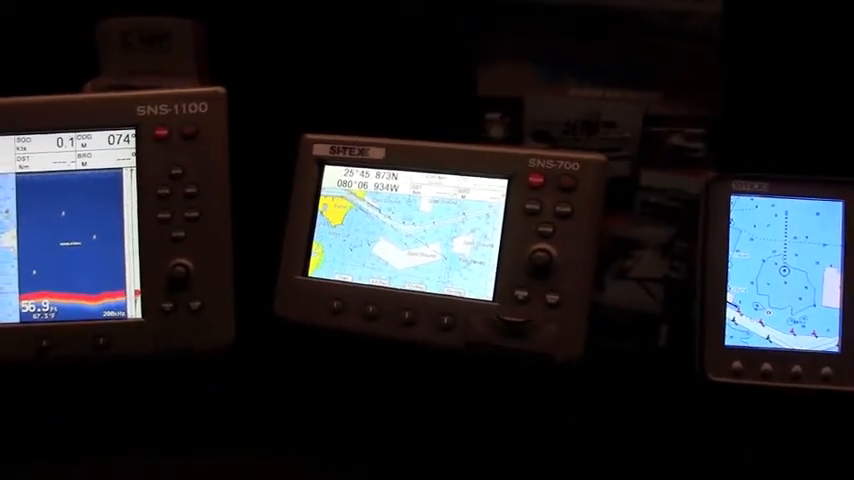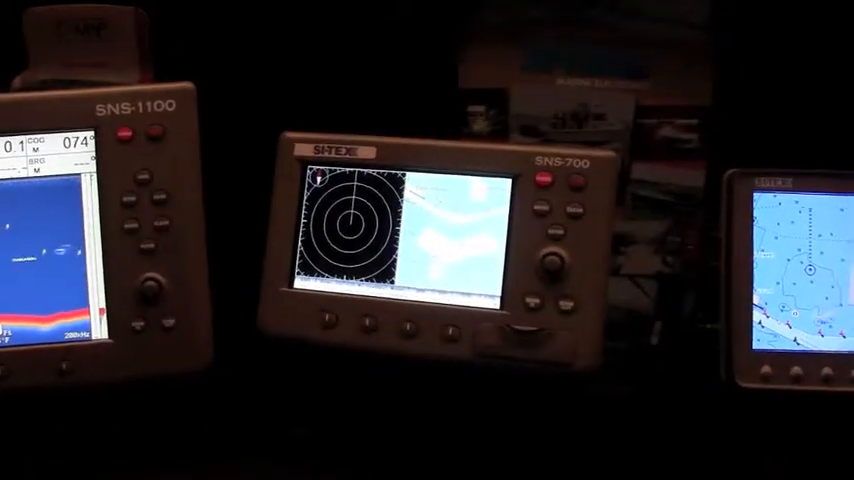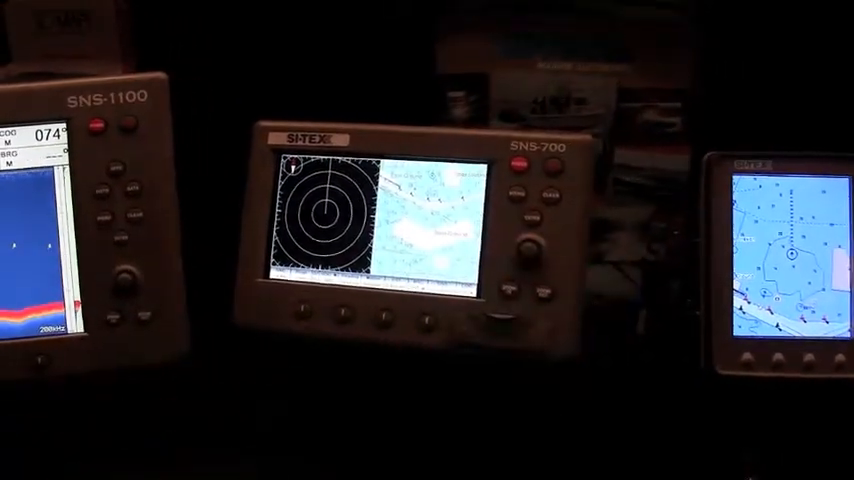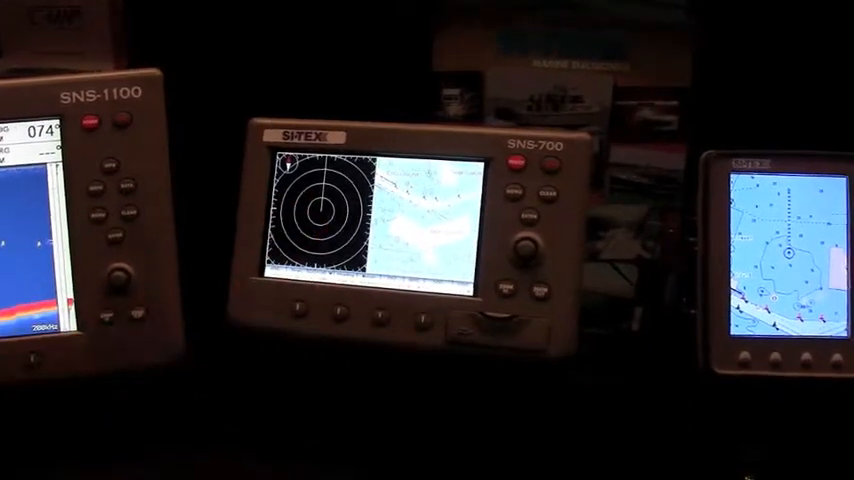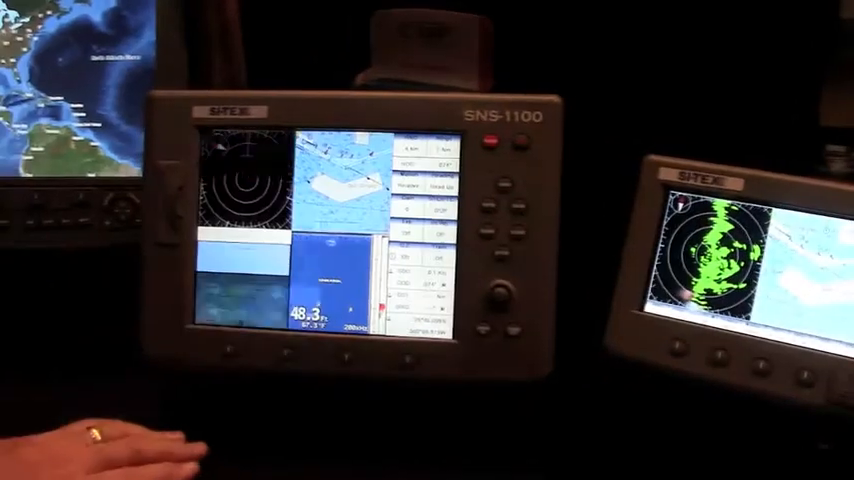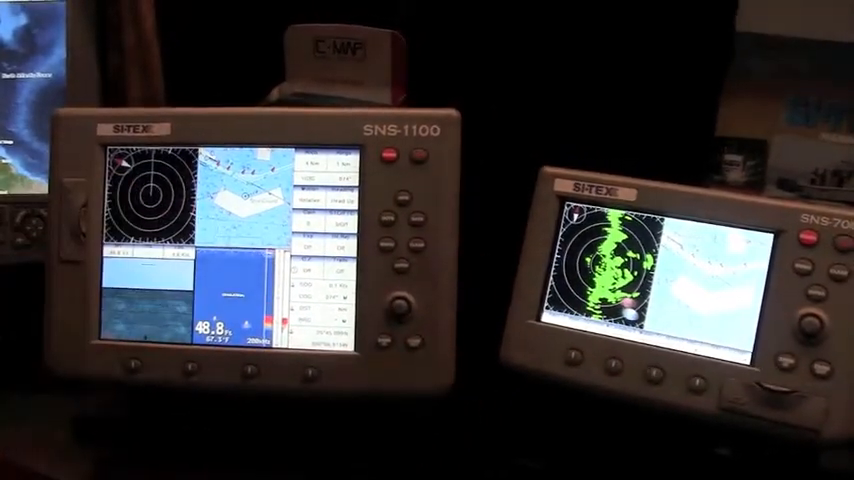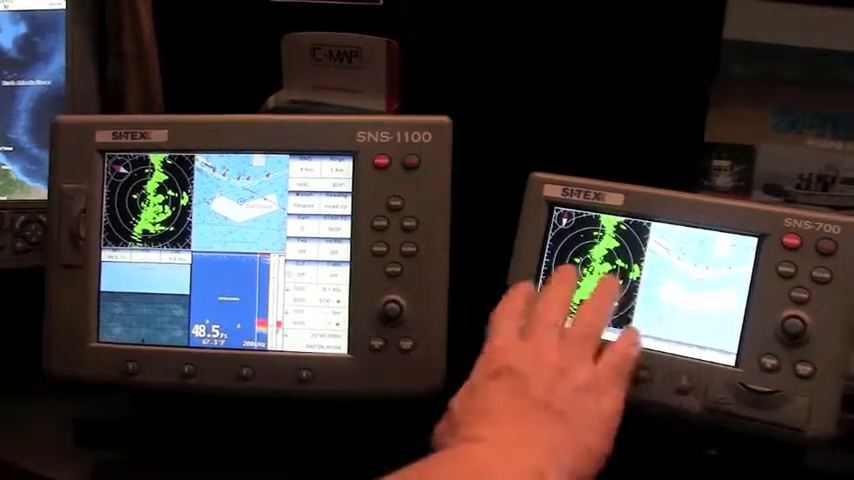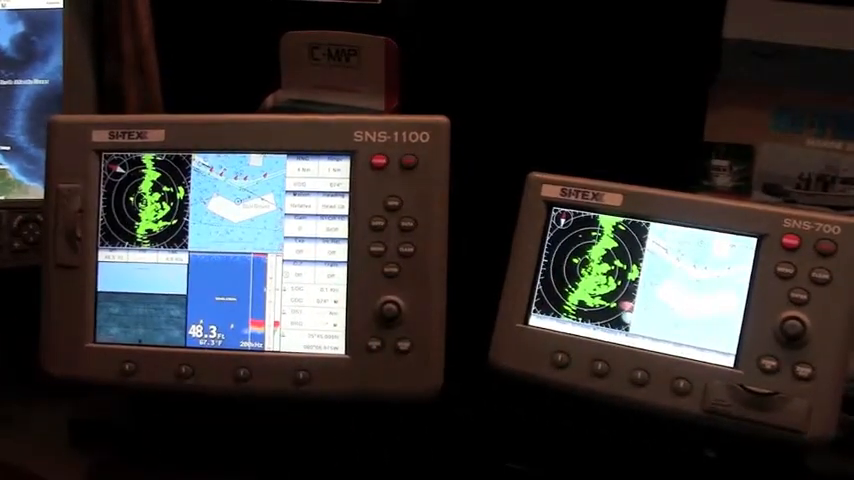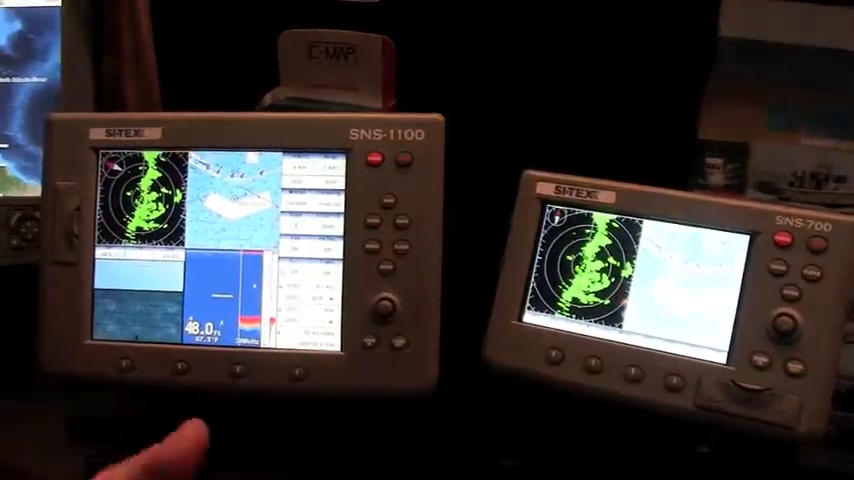All of the units can do fish finder. Both of these units can do radar as well. So you can do radar chart in a split screen situation, or you can do a multiple screen display with radar, chart, fish finder at the same time, or you can overlay the chart and the radar on the screen as well. So you can have your chart display with the radar targets right on top of it as well.